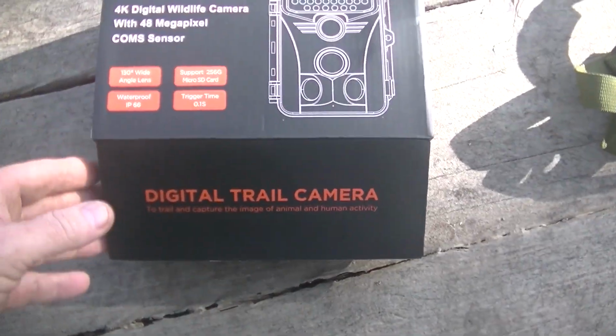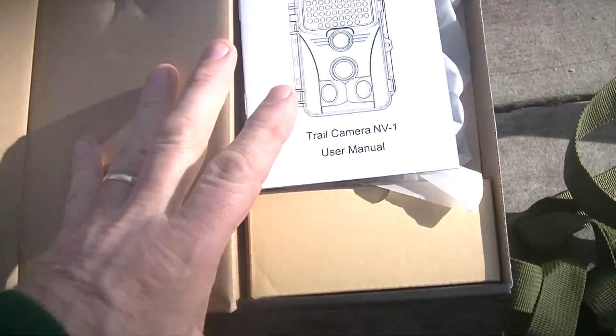Alright guys, here's the box, and like I said, I'm going to go ahead and try to do this one-handed. This is exactly how it comes.